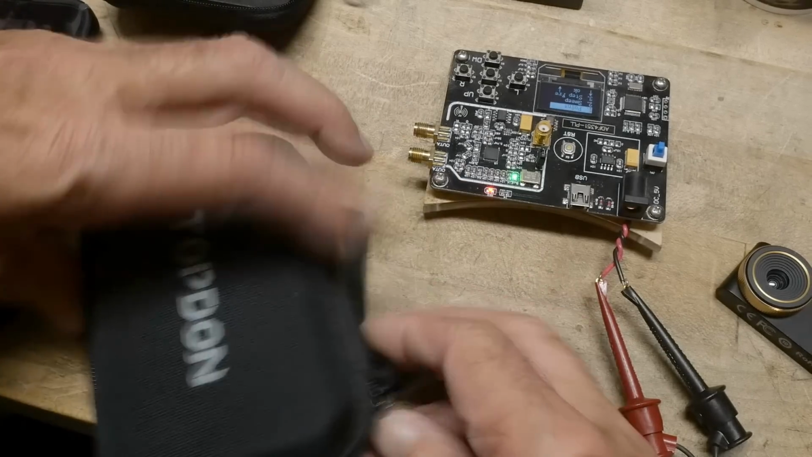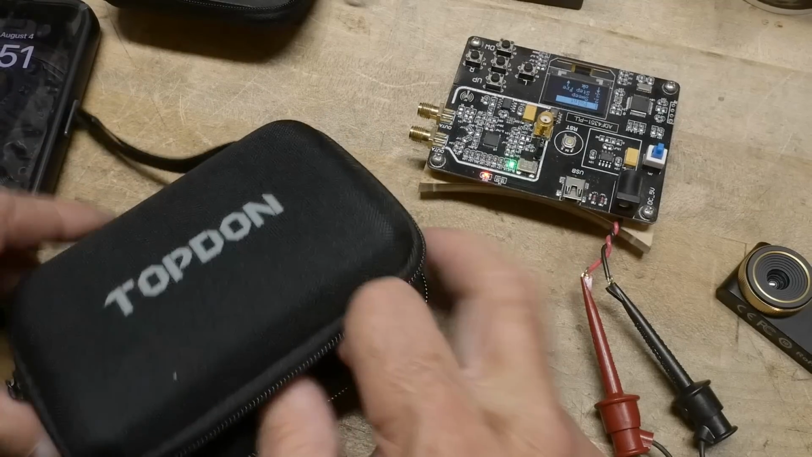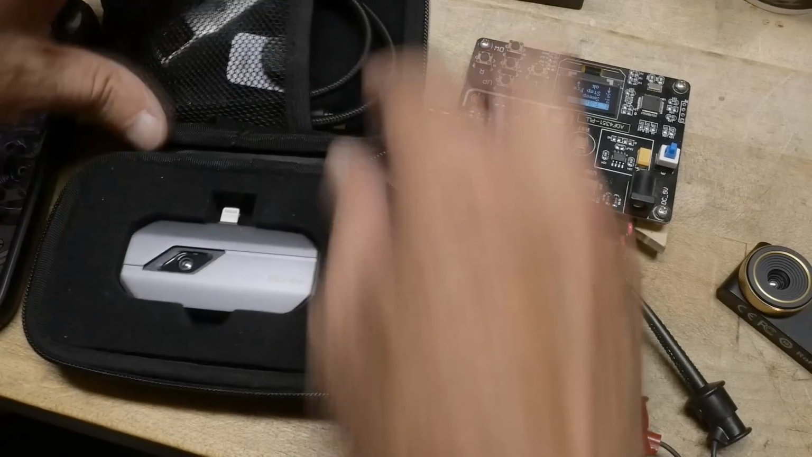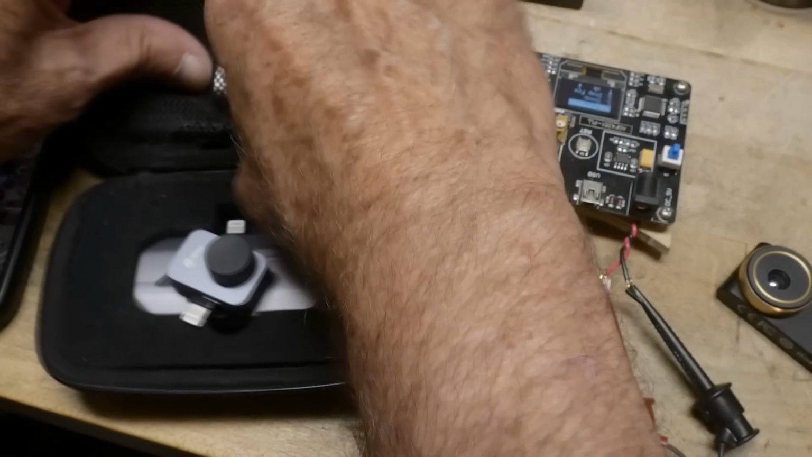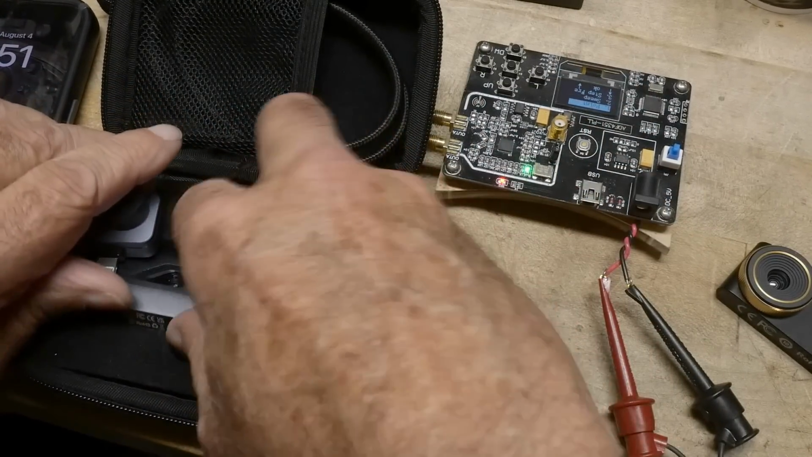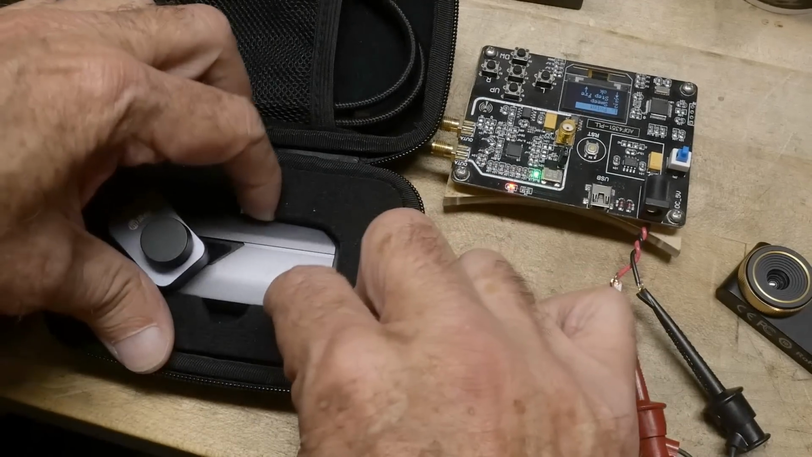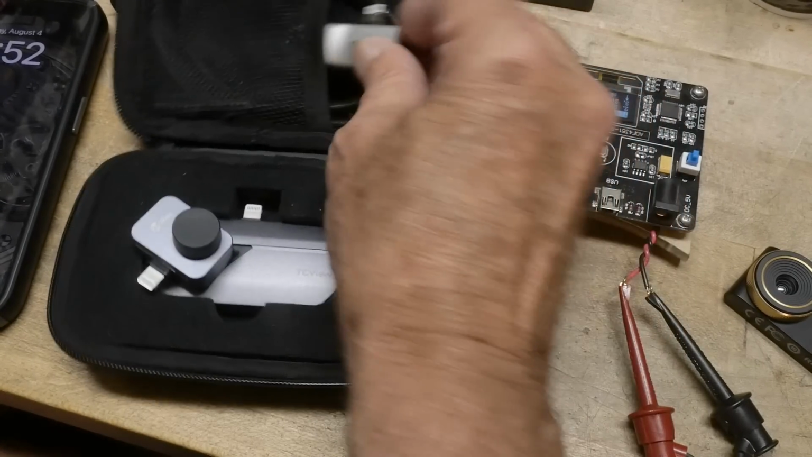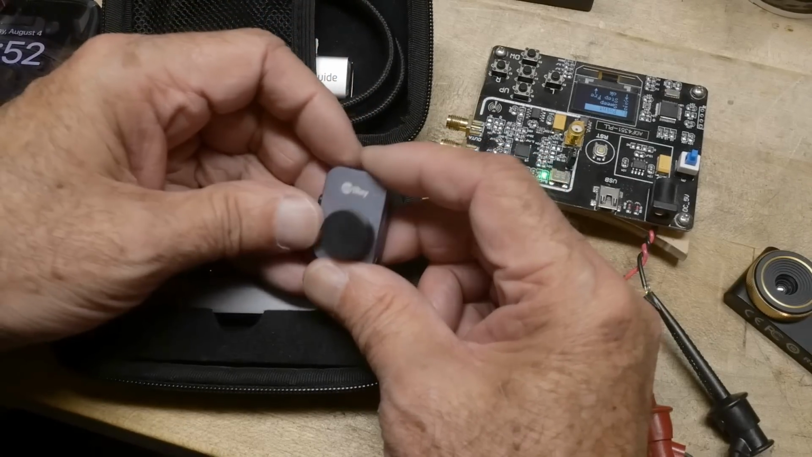All right, other cameras in this category might be, oh, I've got a couple of them here. I've got 3 of them in here. This one is a lightning connector as well. This is a Topdon. It's not a very good camera, so I won't even bother pulling that out. This one is real old. Won't bother pulling that one out. But this one here is fairly decent. But it's made by the same company again, so I think they make some of the best stuff.